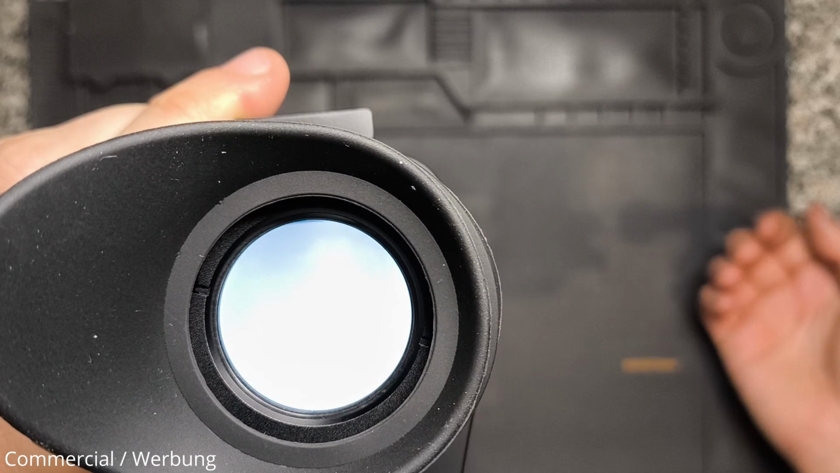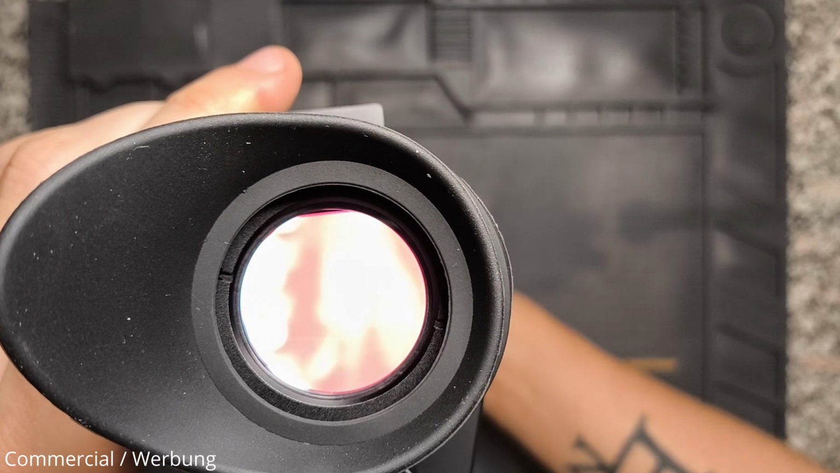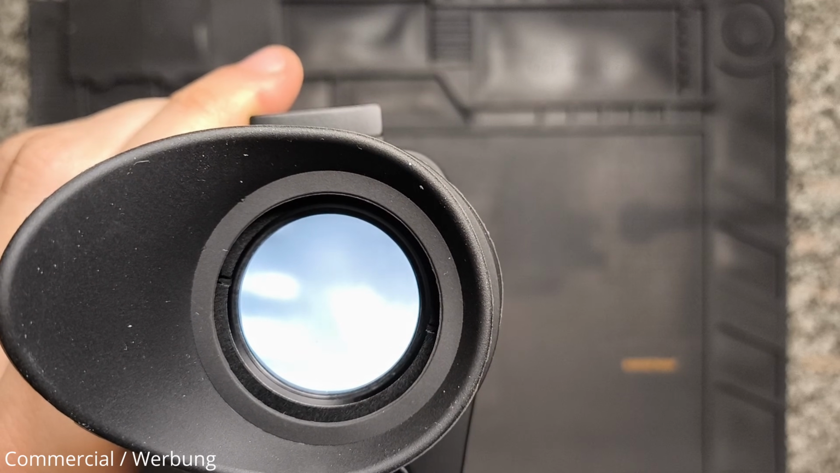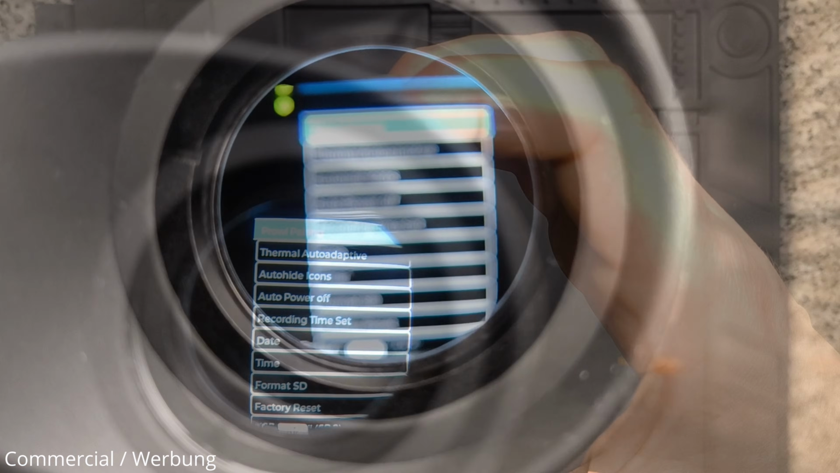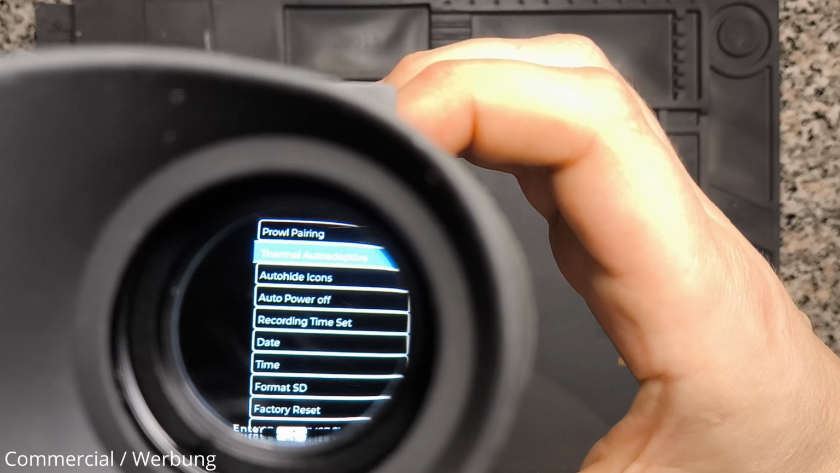What the unit does is basically showing temperature levels, always in direct relation to each other. There are no static values like 10 degrees Celsius is color white and 20 degrees Celsius is color red. It's much more like an adaptive system that will permanently reinterpret what's the hottest and what's the coldest part of the scanned area. In the settings mode, you will be able to adjust several options you see here.